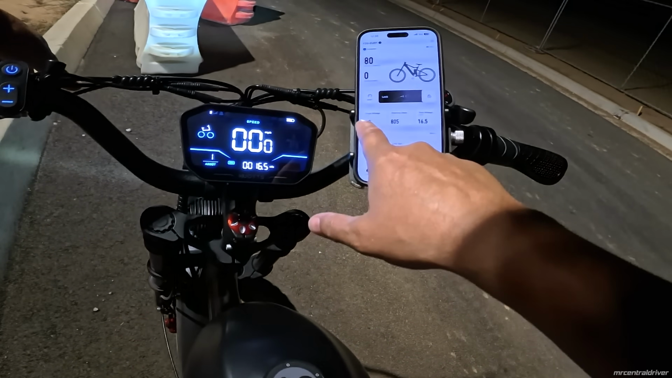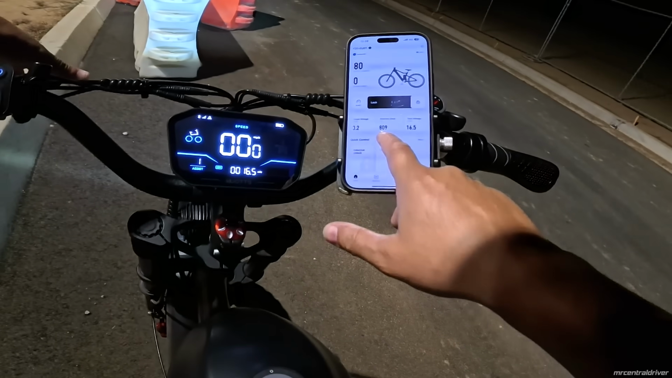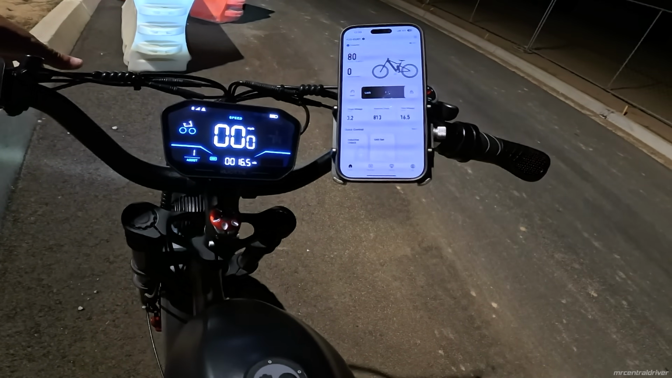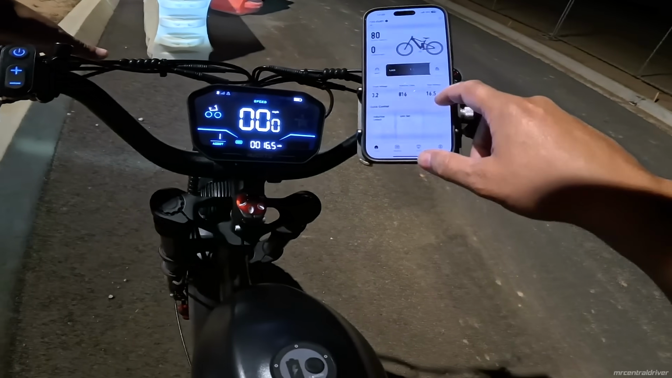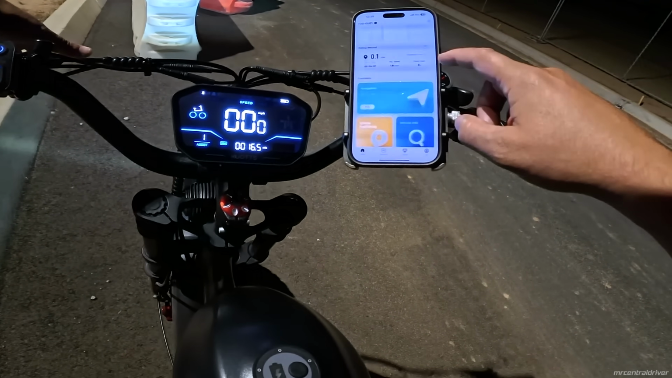Single mileage. Okay, so right now we did 3.2 miles and I had 9 point something on it. So that means we're probably about 12. This is our riding time in seconds, I guess. And then total mileage right there. And that matches up to this. And it looks like you can lock the bike. You can do the levels on here. There's some other stuff you can do.